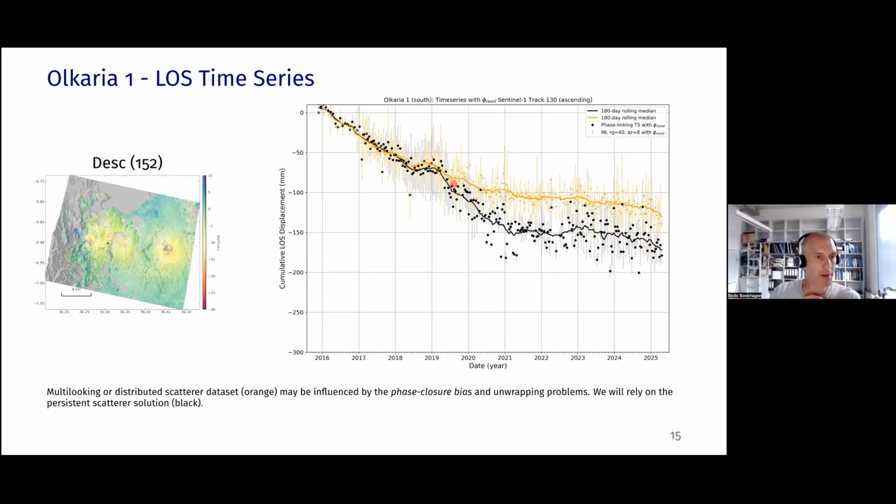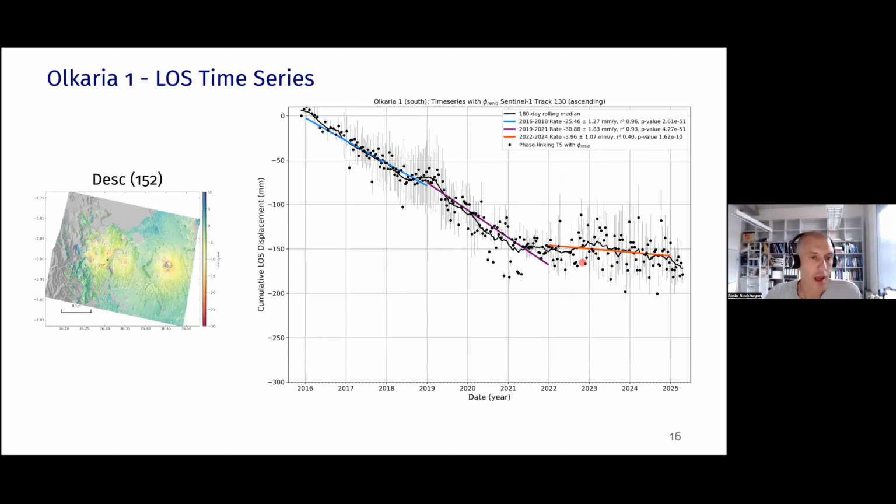They overlap in the beginning, but then they start to diverge, suggesting that there may be some bias in the curve. If we perform linear regressions in 3-year steps, we see that we have a fairly rapid subsidence between 2016 and 2021, but then starting in 2021 or maybe 2022, it's slowing down.